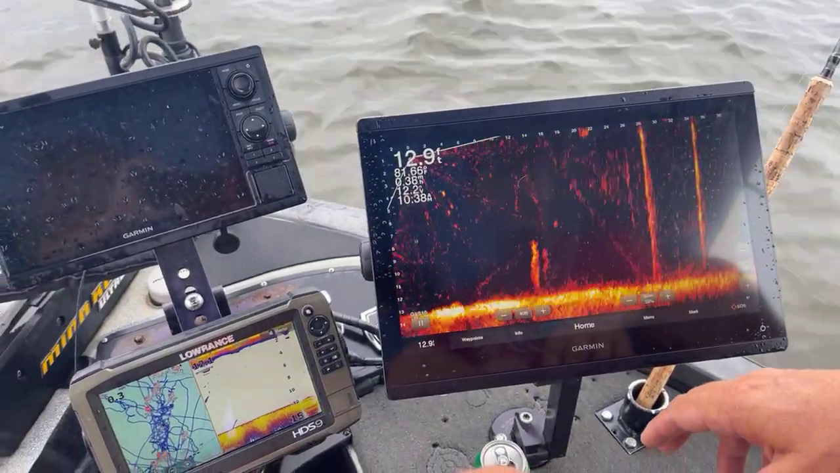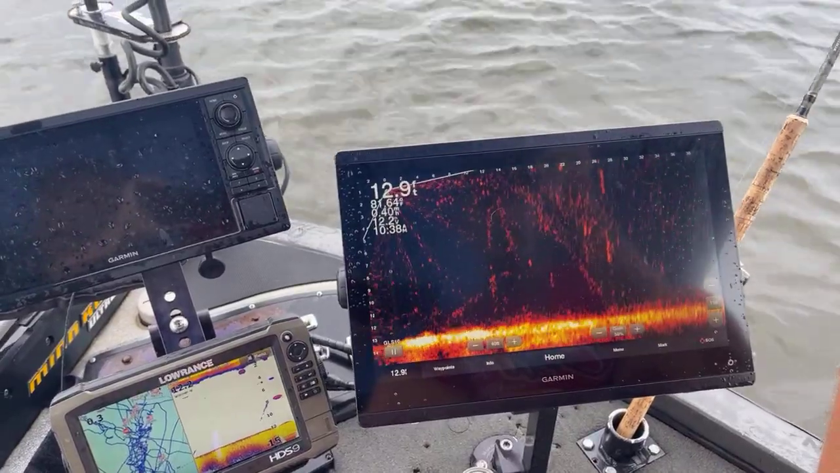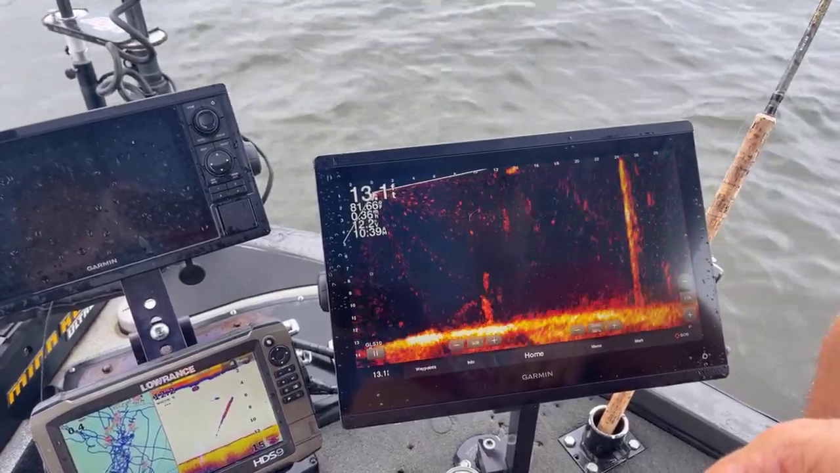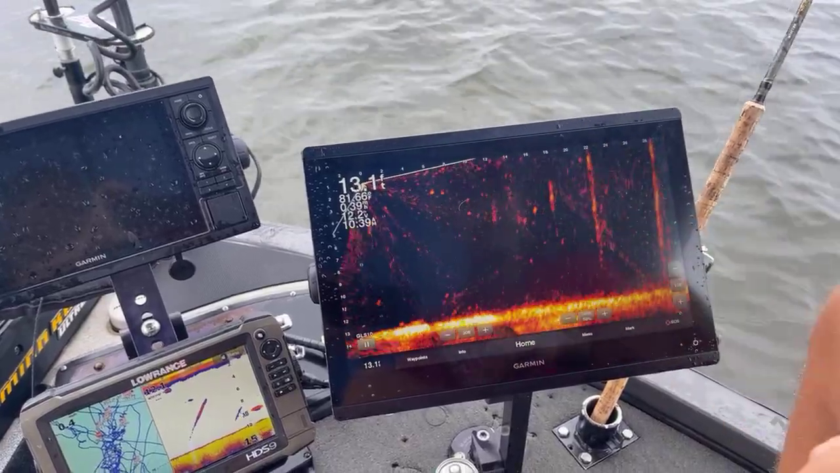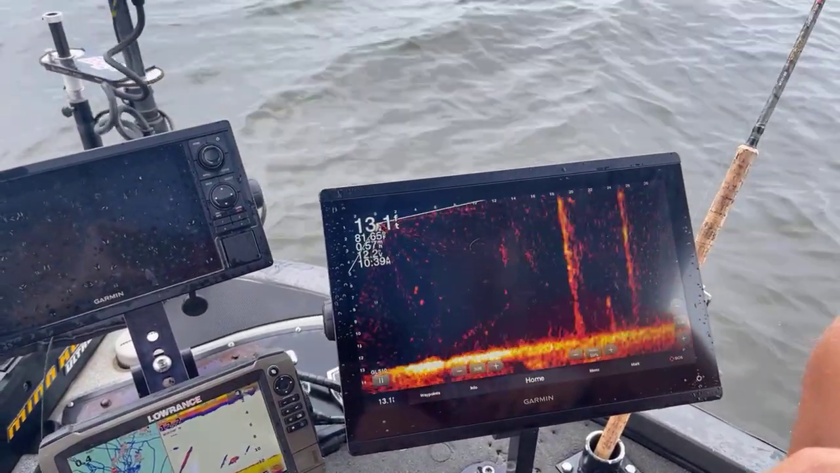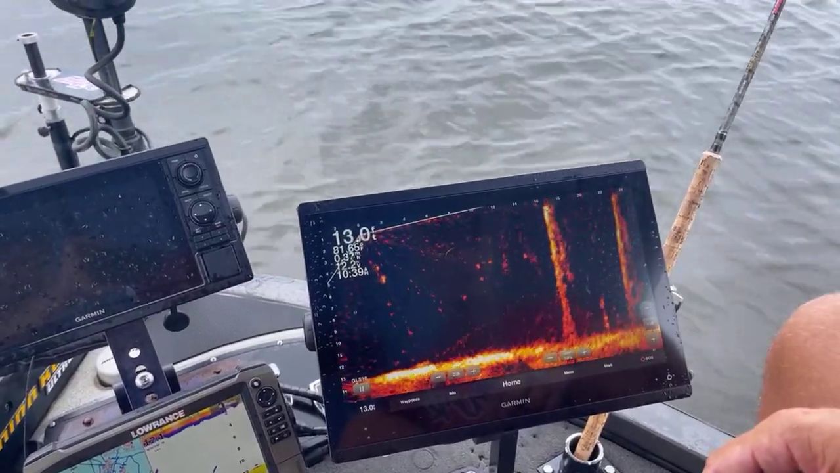And sometimes you'll lose them. They'll get in the shadow of the stump, because you've got to remember, it's just like shining a flashlight at a tree. There's a shadow behind it. And if it gets in that shadow, you won't be able to see it. He's still sitting right there. Let's get up there to him and see if we can't decide if he's worth catching or not.